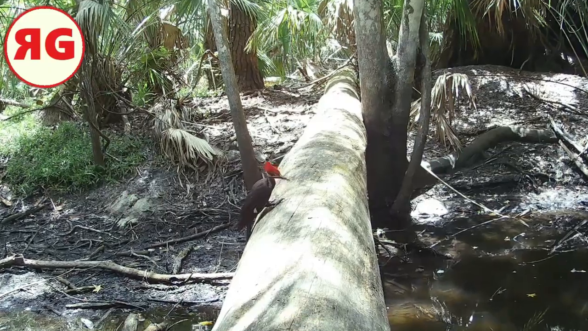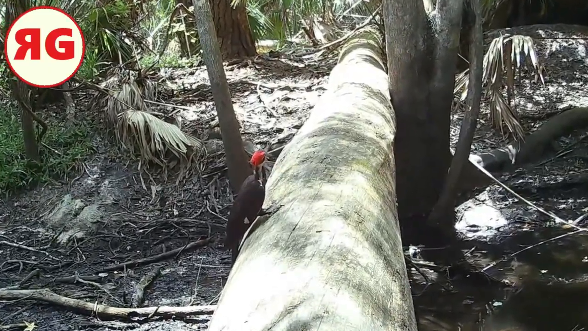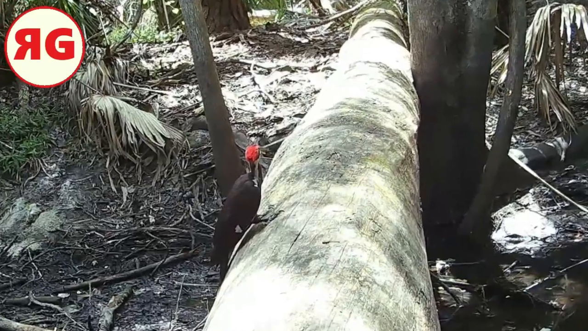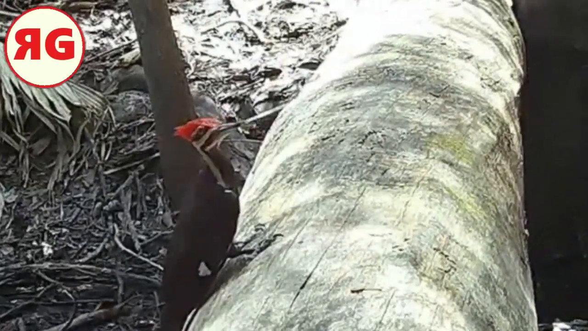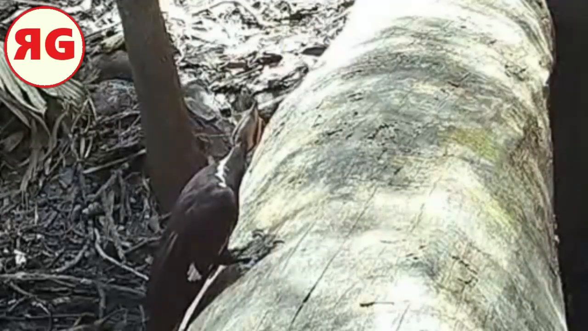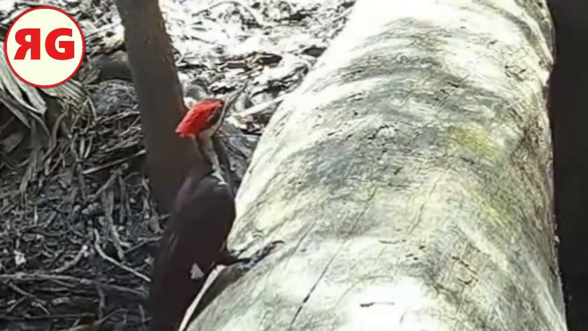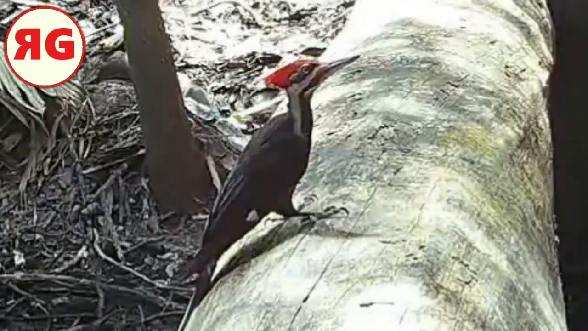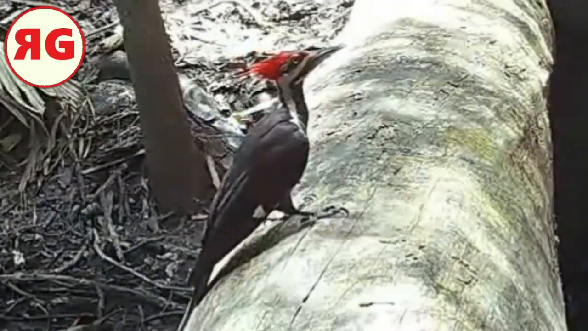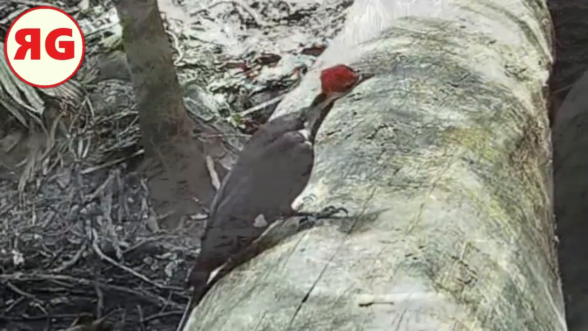Look at this woodpecker, man. We've seen one of these guys before in a previous video. Look at the size of this thing. And the way he's just holding on to that log, like gravity just doesn't exist for him. I don't know. It's weird, man. I'm not sure if he's looking or listening or both. But yeah, that's a good size woodpecker.